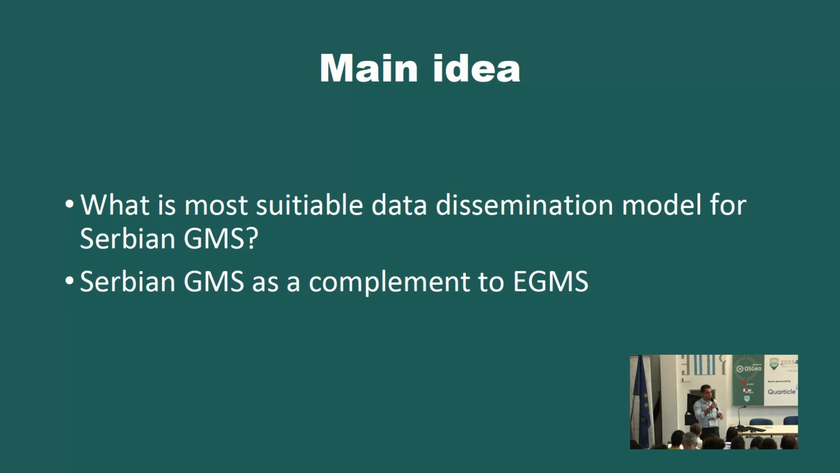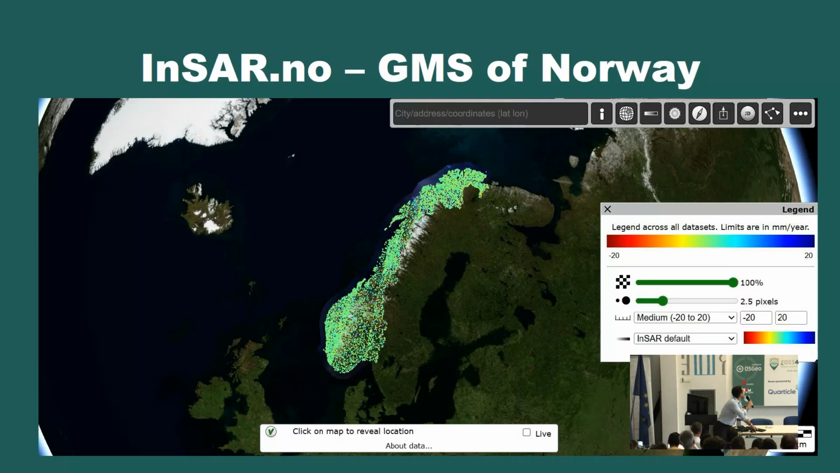And the main idea is to conduct research and provide a Serbian ground motion service, for example, to be a complement to the European Ground Motion Service. But also the question is, what is the most suitable data dissemination model for the Serbian ground motion service?